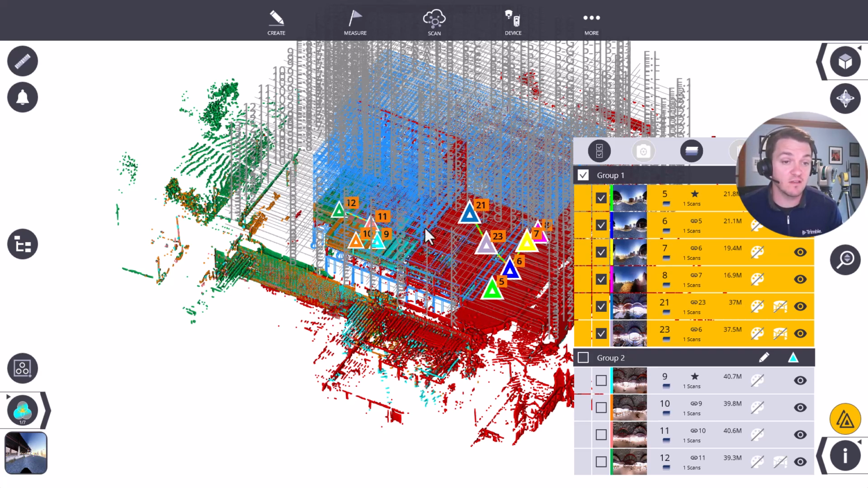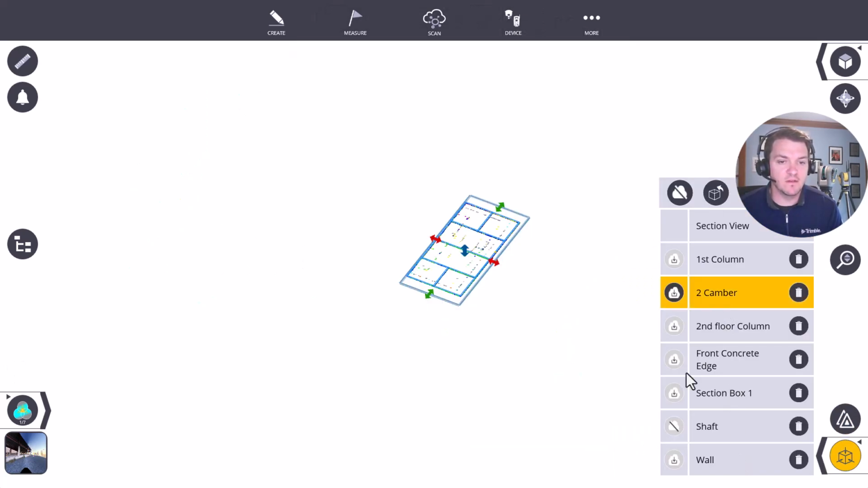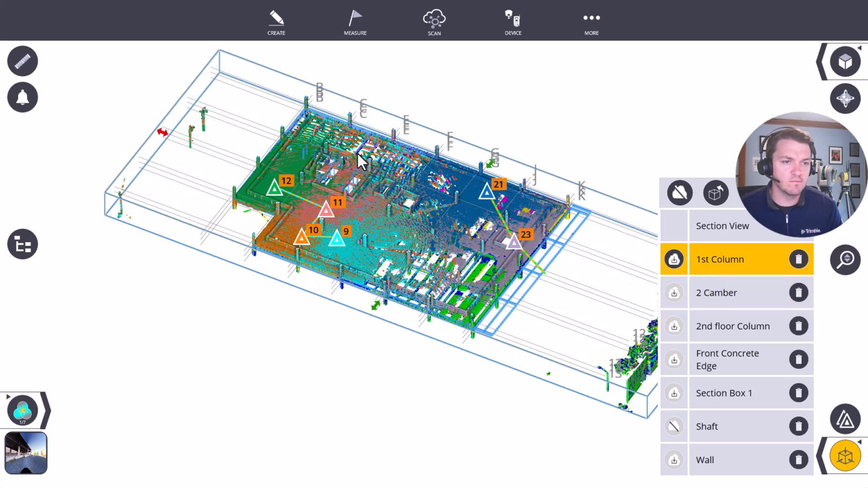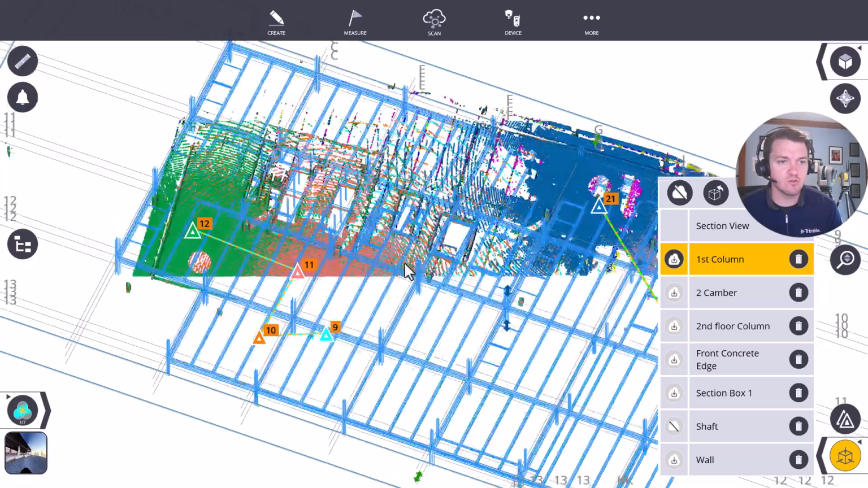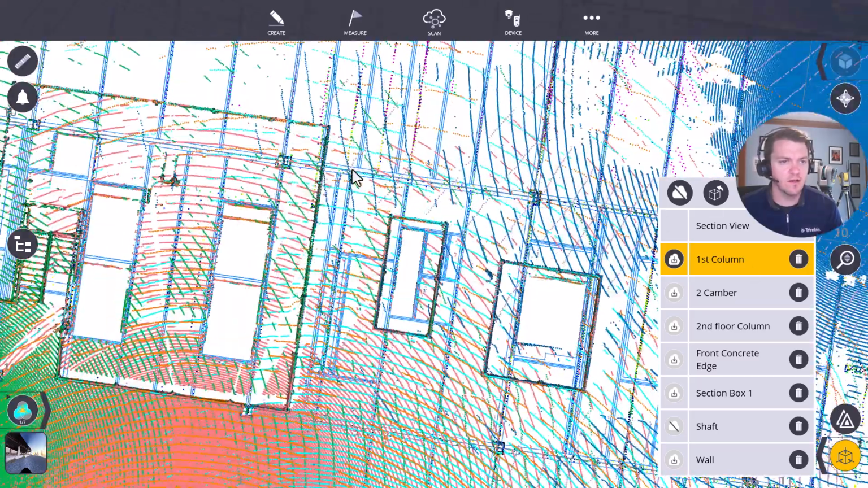I can have different sets, but obviously, if they're not registered together, they may have a little bit of a deviation between the two. So I try and resection to control, and then I know that these set of scans and these set of scans would all align on top.